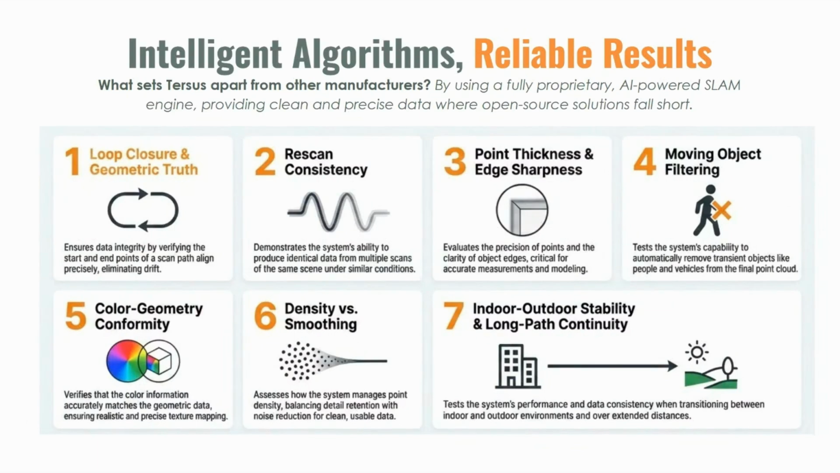So what's setting Tersus apart from other manufacturers? Well, we're using our own fully proprietary AI-powered SLAM engine. And this is going to be different from an open source solution that maybe falls short. And as that SLAM algorithm has improved over the years,